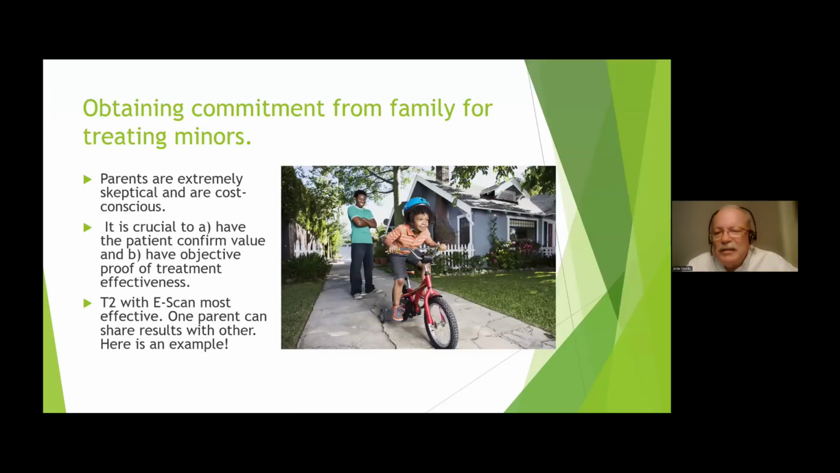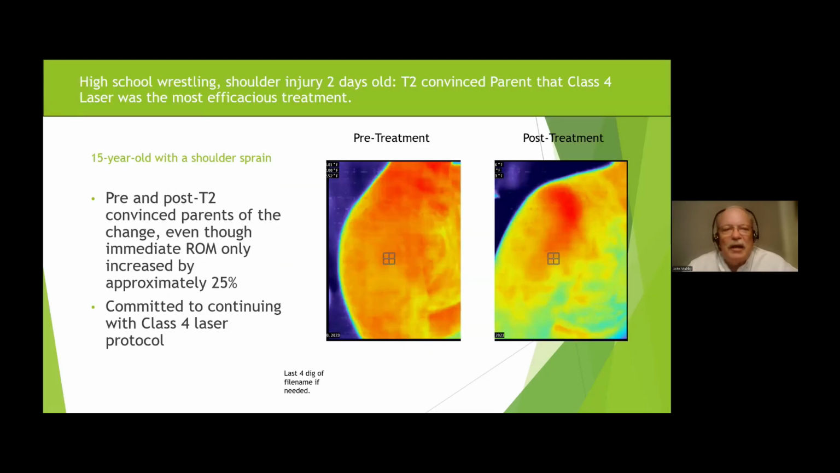The same thing is that parents get a little skeptical, and laser therapy is not a standard treatment. And guess what? Most insurance companies don't cover it. So it's a cash procedure. You need to do things to reinforce to them that what you're doing for their child is actually helping the child. Again, that's where the scan comes in.